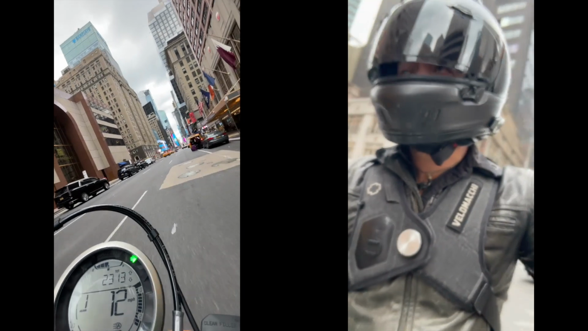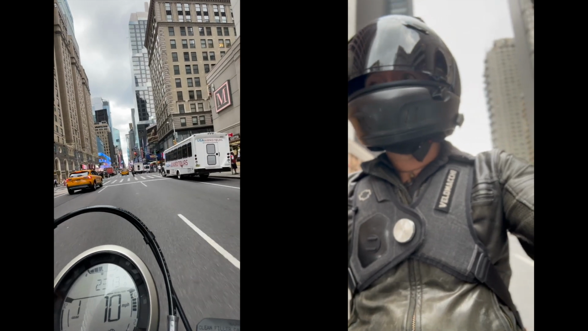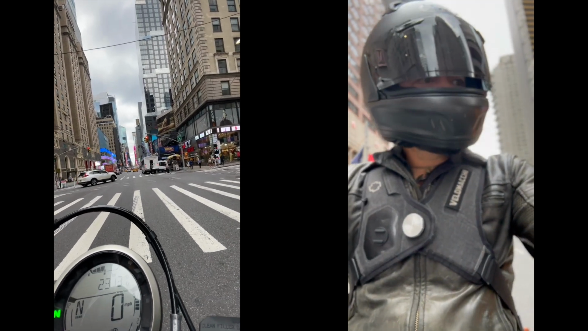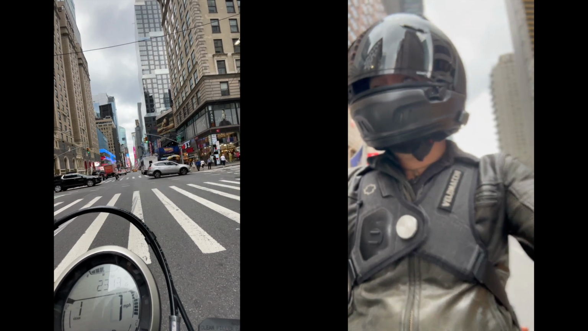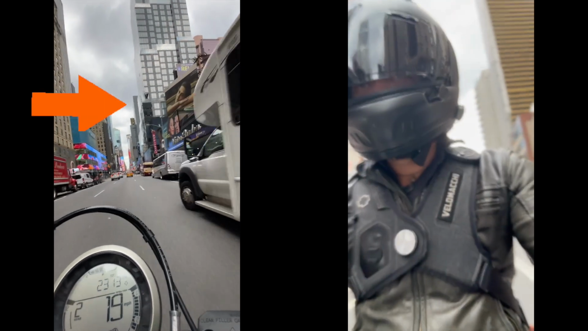Yep. This was south on 7th. This was sometime in the morning. I forgot exactly what time, but yeah, this is where you're starting to get to the edges of Times Square. That should be 51st right here at the light I'm waiting at. Yeah, you see that guy in the black van? He wasn't sure where he was going. He eventually made the left turn.